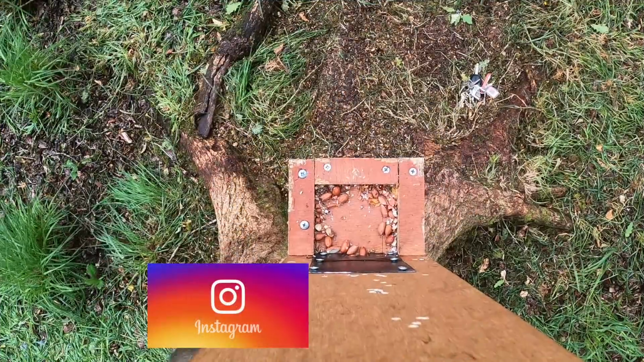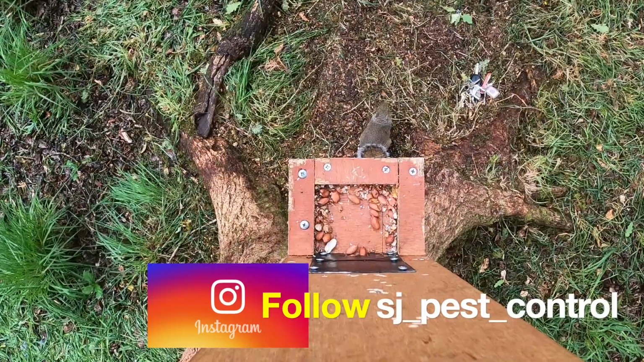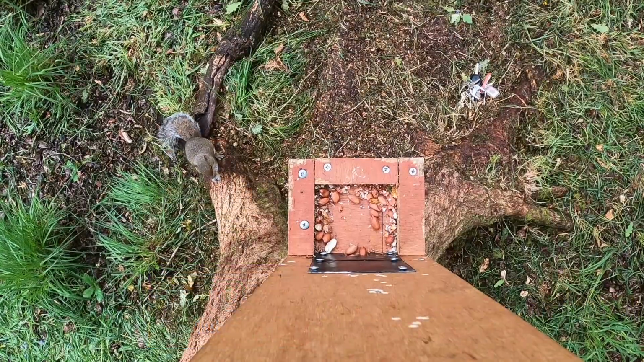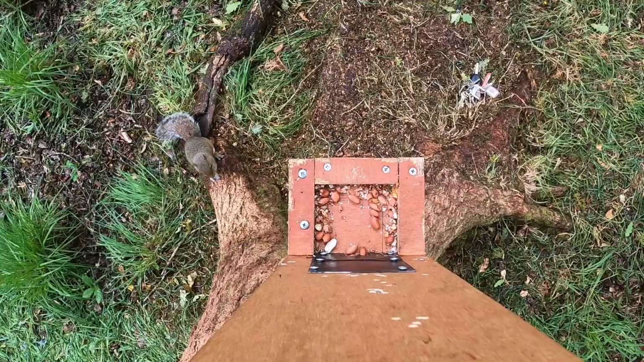Okay, so Steve's now in position. You can follow the instant action with him by following SJ Pest Control. You can see he actually forgot to remove his keys though once he'd got set up on today's session. He did go and get them after he'd got the first squirrel down. Early doors there were a few about. This should be a good session.